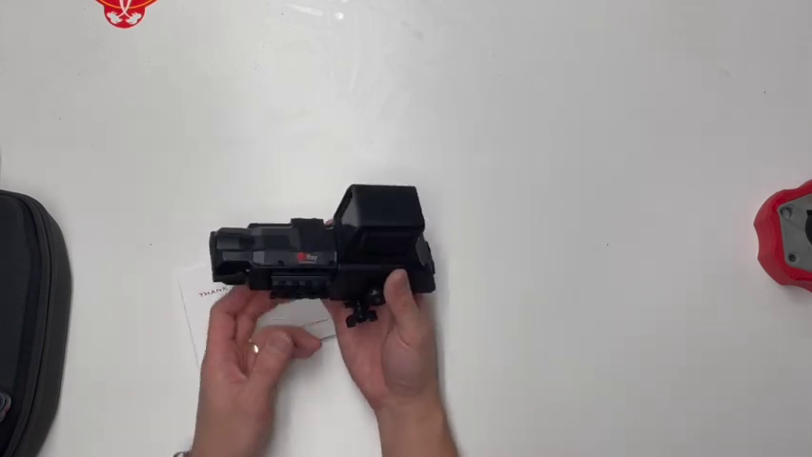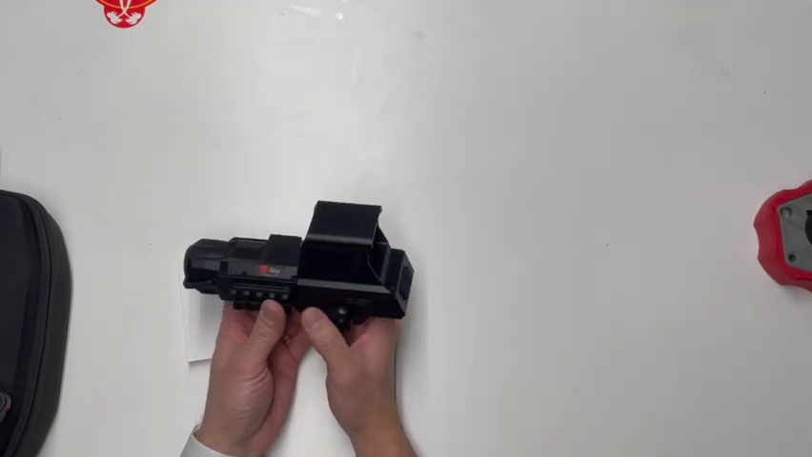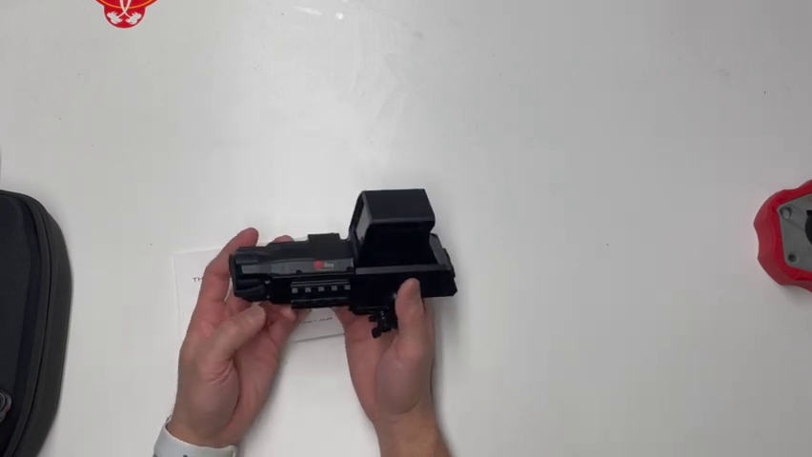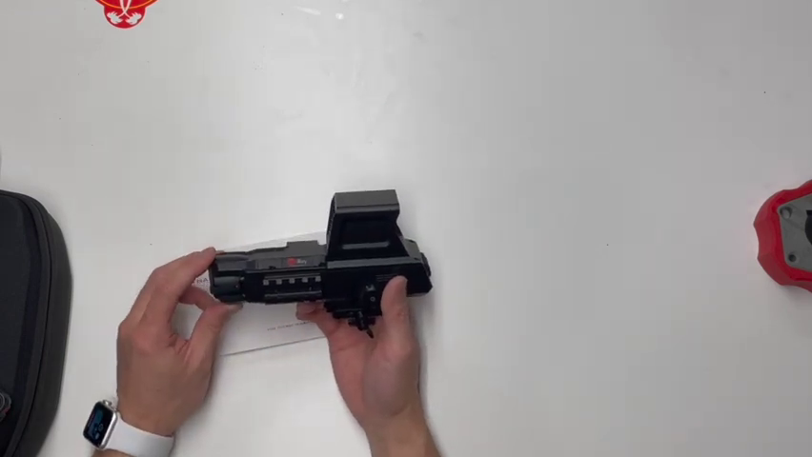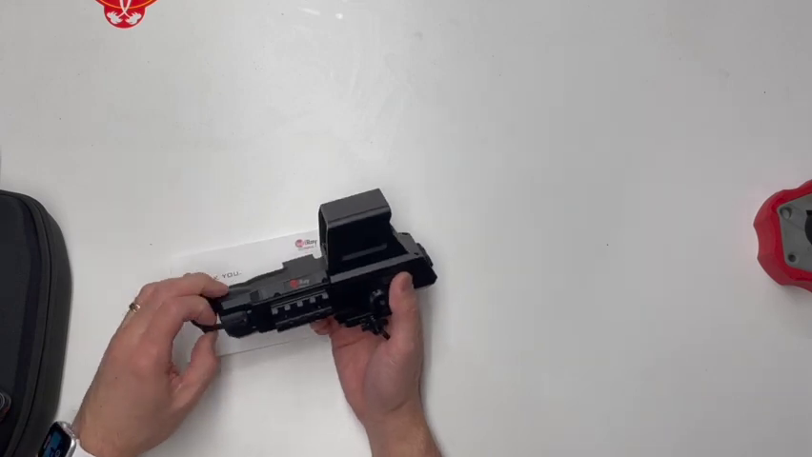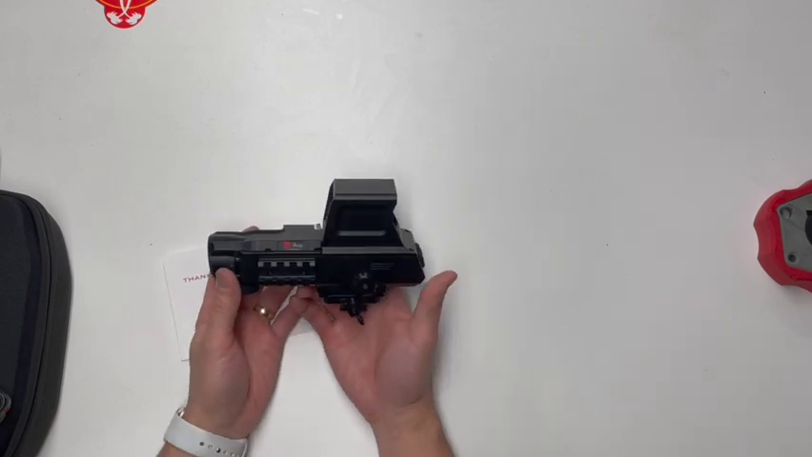It is a thermal that also has a built-in red dot capability. It's got a 19mm sensor on the front, and it's got a fairly large footprint. That's one of the things that really stood out to me: it has a lot of capability, but it also comes at a price.